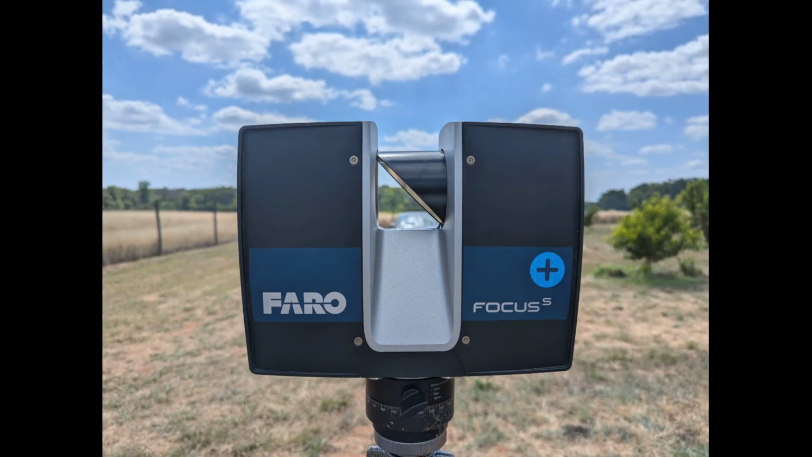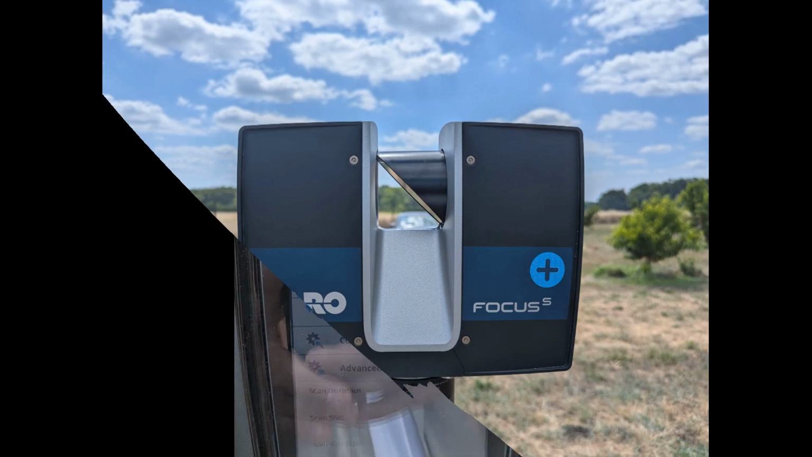For the scanner that we use, a Faro Focus S70 3D scanner. These scanners can definitely run for a good bit of money. Even previously owned, they're around currently $32,000 is what you could probably find on eBay. I think brand new from Faro, probably around $40,000.